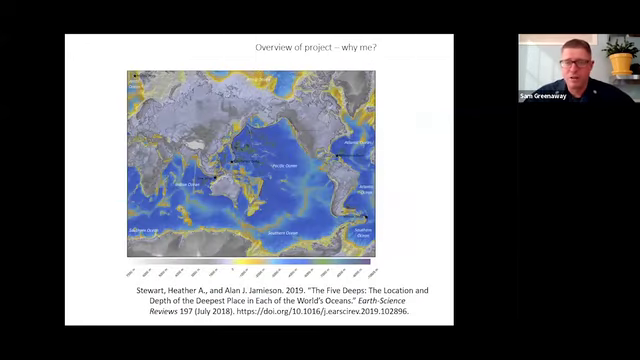he asked, all right, has anyone dove to the deepest part of all the world's oceans? The answer was no. But then the question, well, where are the deepest parts of the world's oceans? It wasn't exactly clear. And there's a good paper by Heather Stewart and Alan Jameson referenced here that went and dug through all the literature to try and figure out where all the deep spots are. It's a good piece to have in, our oceans are unmapped and unexplored.